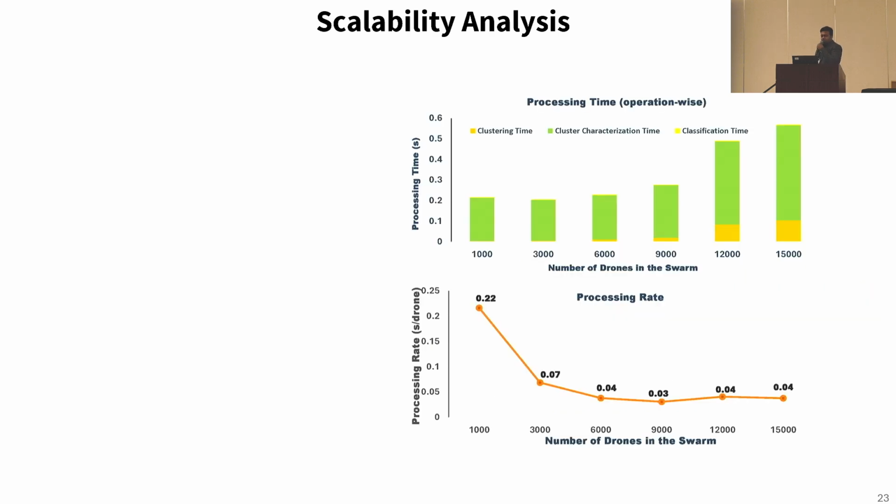From these two graphs, the top graph shows that the majority of the processing time is taken for clustering and then for cluster characterization from the raw point cloud data. And from the bottom graph, it is shown that the per drone latency decreases with larger swarm size, which indicates that our system is scalable with an increasing number of drones. And the parallelization is working here with larger drone swarms.